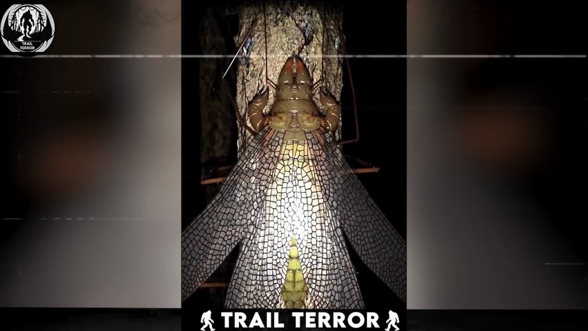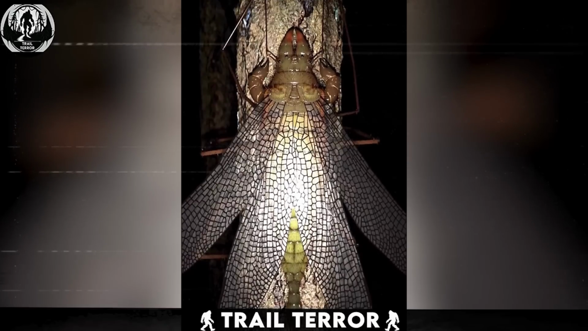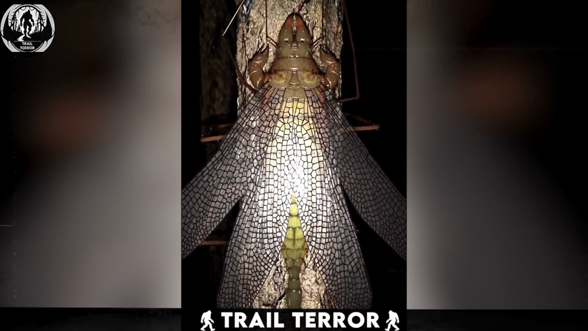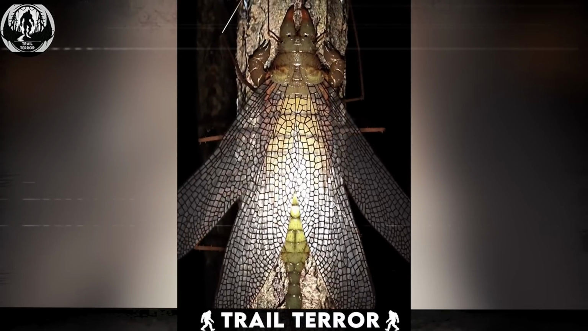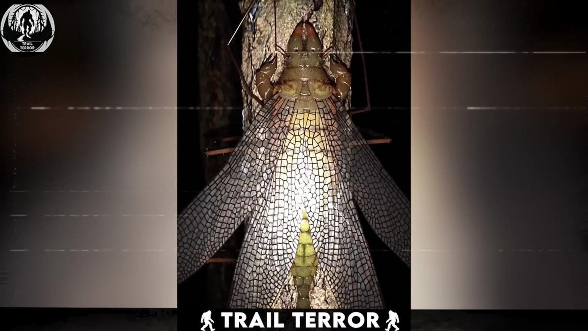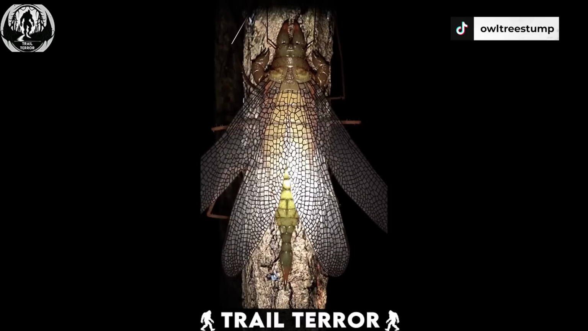In it, a user records a massive, creepy-looking bug right outside their house. At first, it looks like some sort of statue until it moves. And when it does, the most terrifying part hits you. It's way too big for anyone to feel okay sharing the same planet with it.